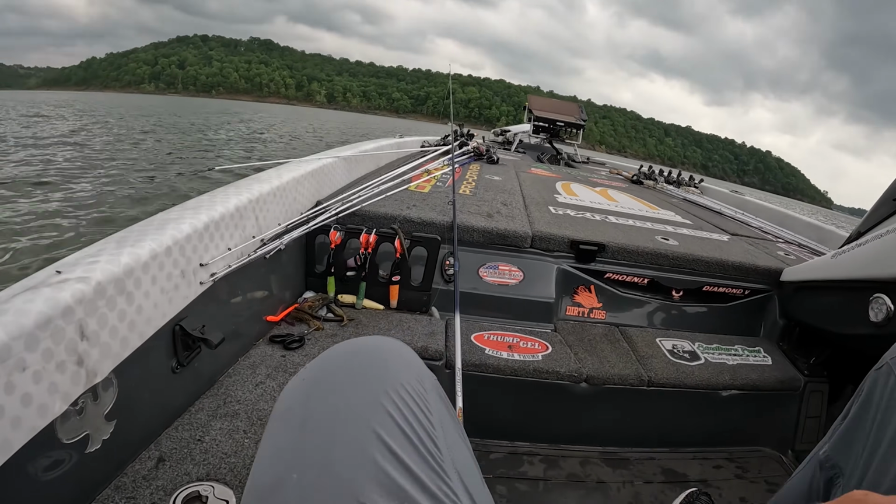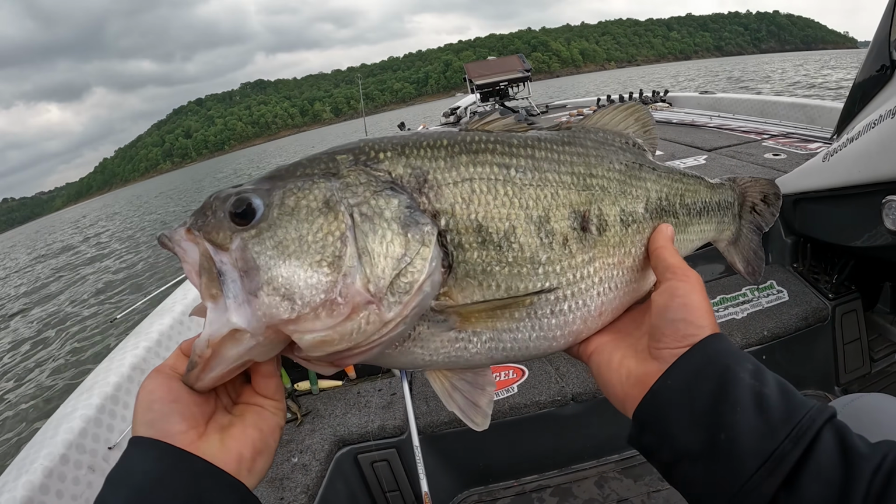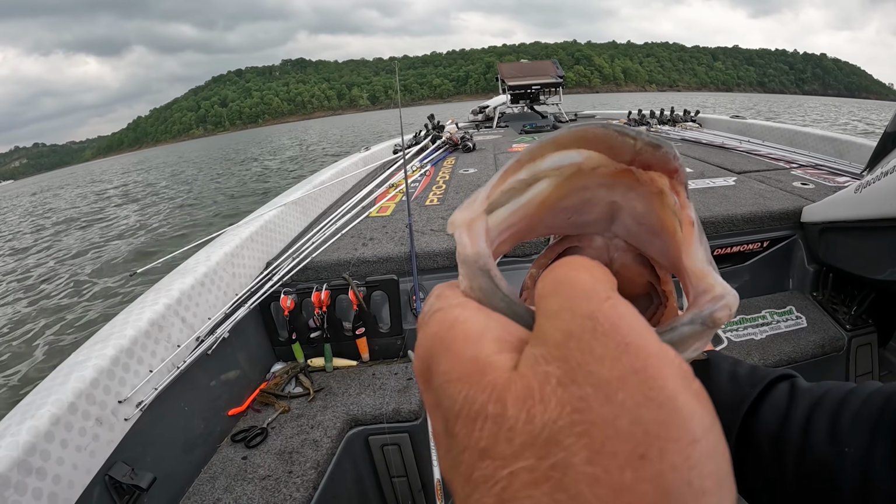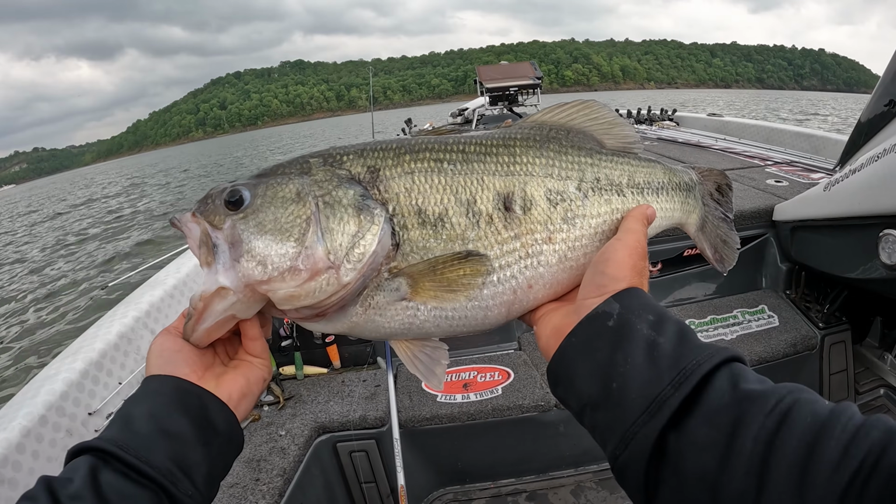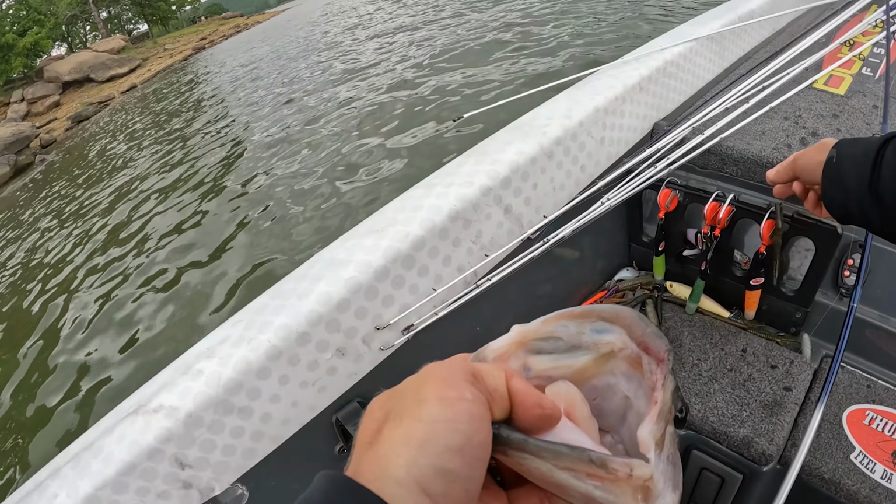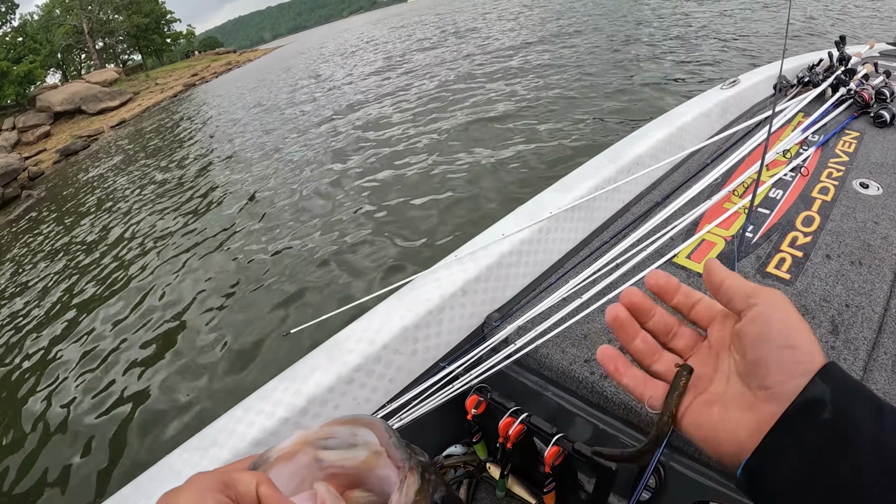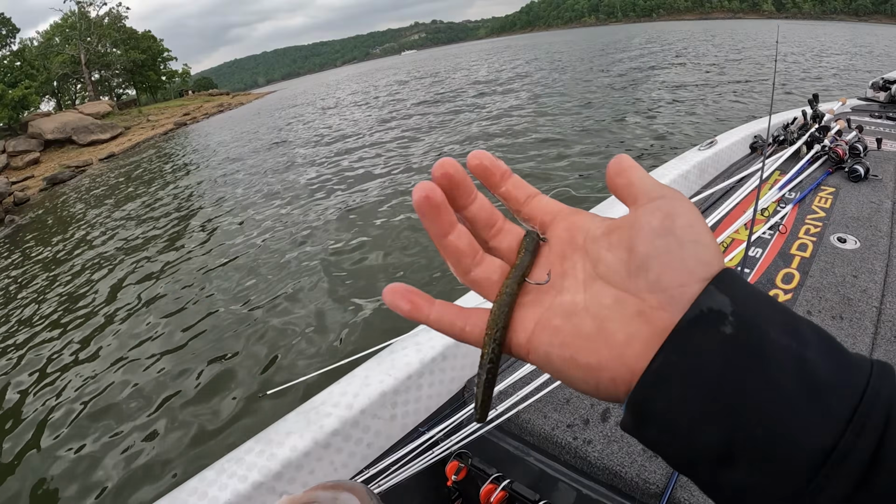All right, guys. Oh, I've had the GoPro off for a while. Look at that bass I just caught. This fish is huge. It's got the tail of a crappie sticking out of its throat. This fish weighed 6 pounds, 11 ounces. I just caught it on that little Ned rig that I was showing you guys a little bit ago. I've caught 2 more scoreables since the last little update. I'm gonna get out of this area.